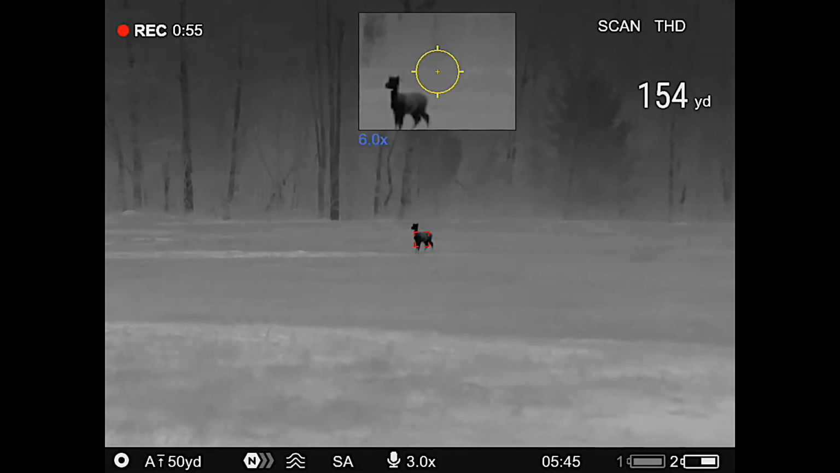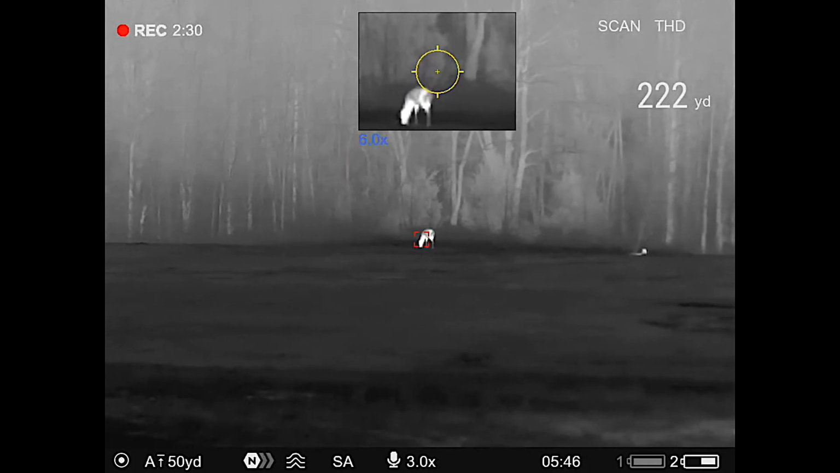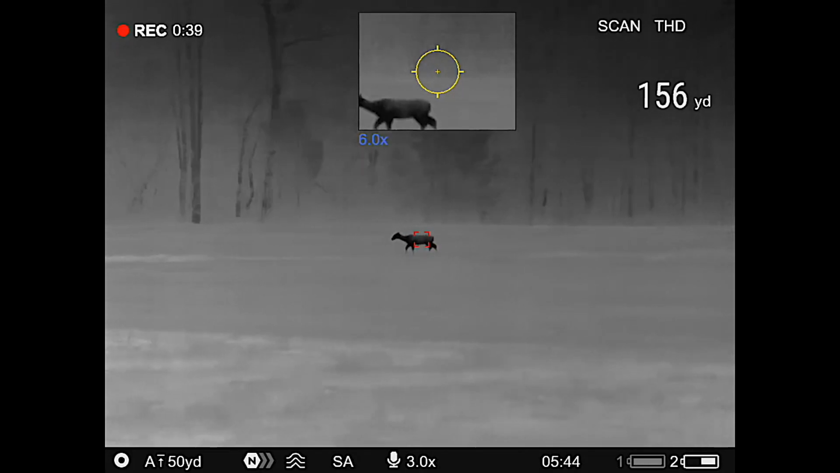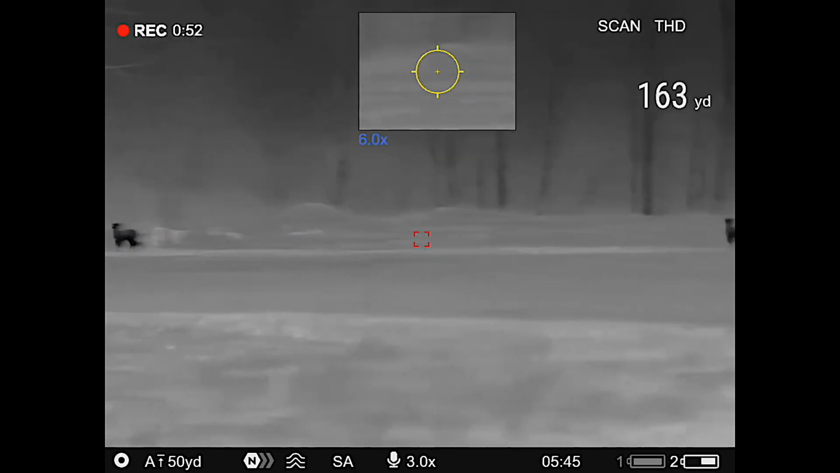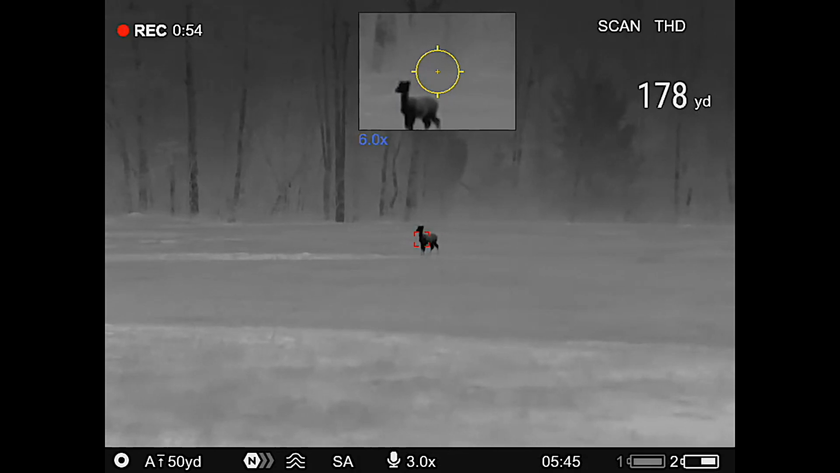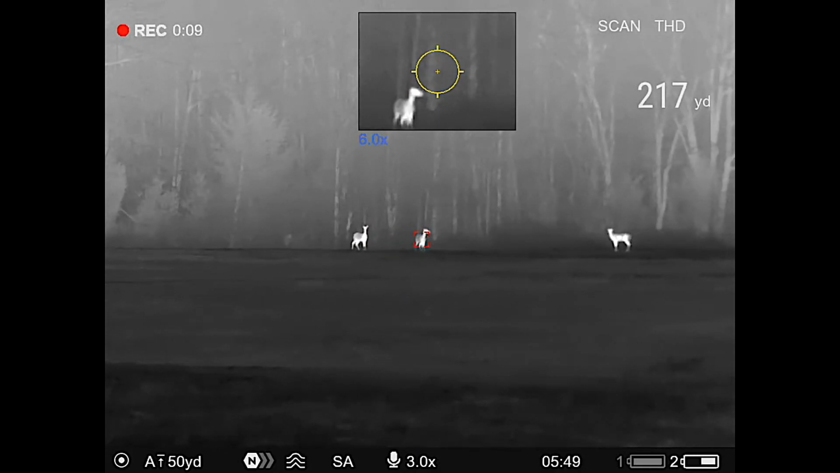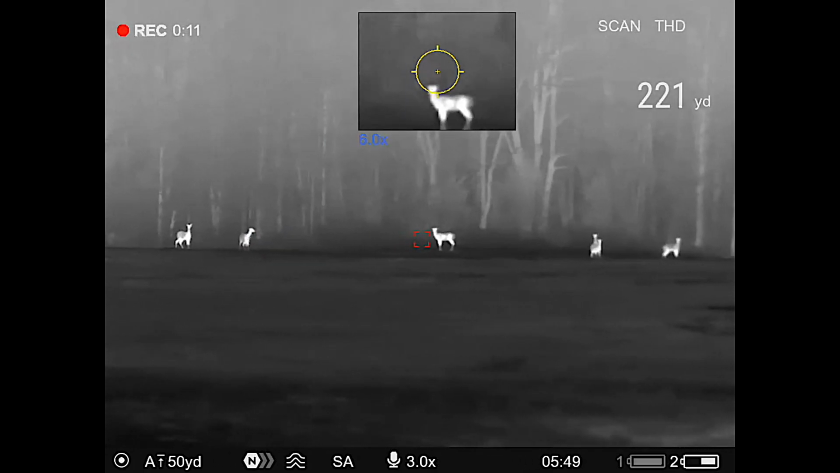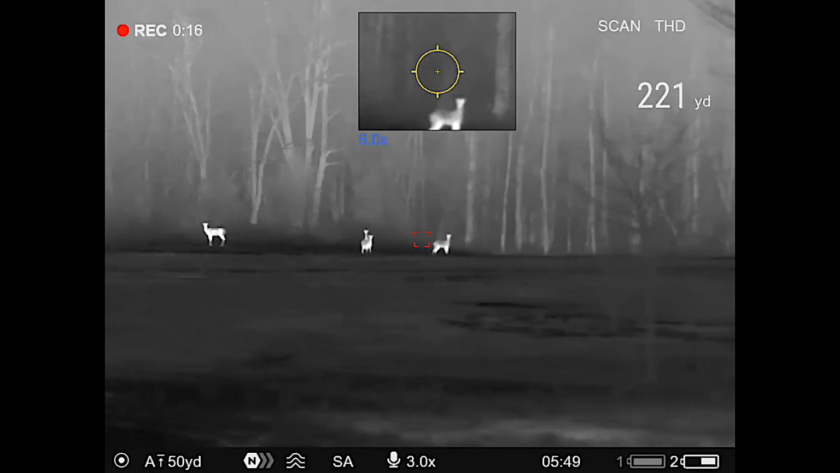The specs on the XG50. It is a 640 by 480 thermal core resolution, 50 hertz refresh rate. It is a 12 micron. Now, this is a little bit different than some of their other optics. You know, Pulsar's known for using a 17 micron thermal core. This is a 12 micron. It's got the minus 40 NETD thermal sensor rating, so it's a minus 40 millikelvin rating.